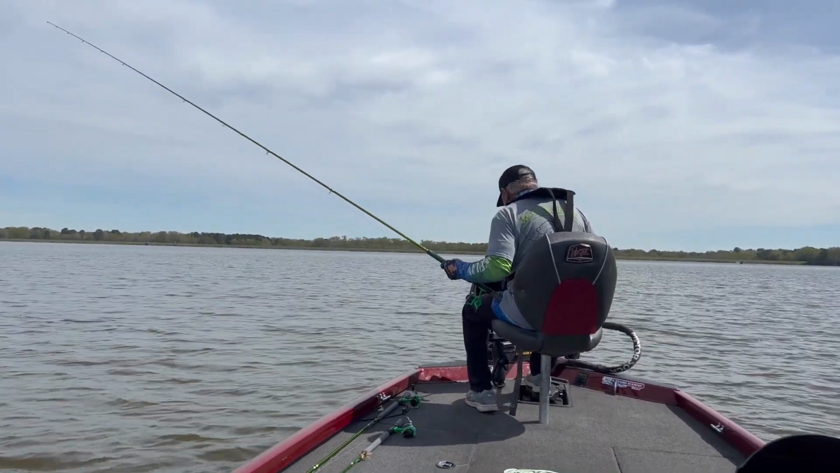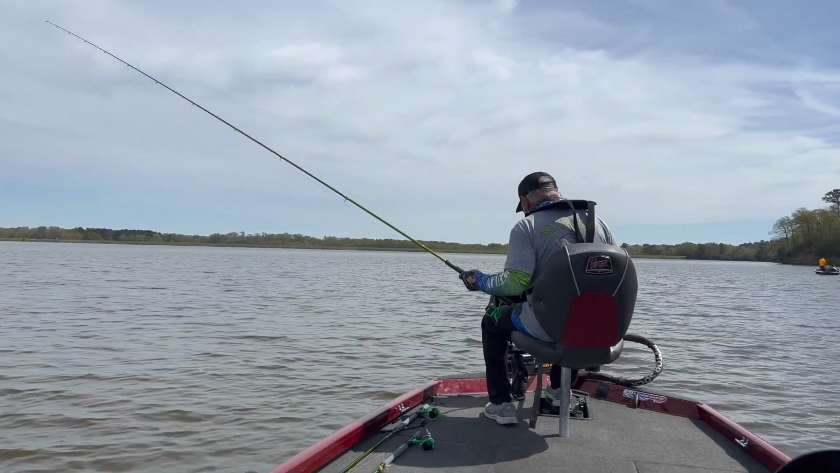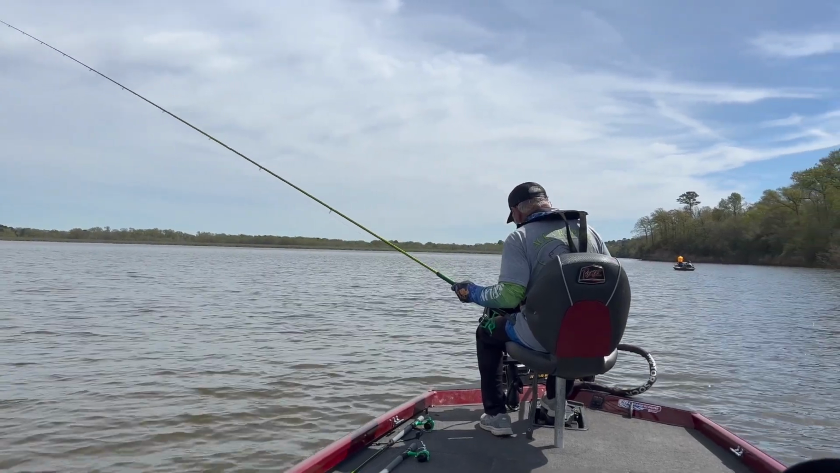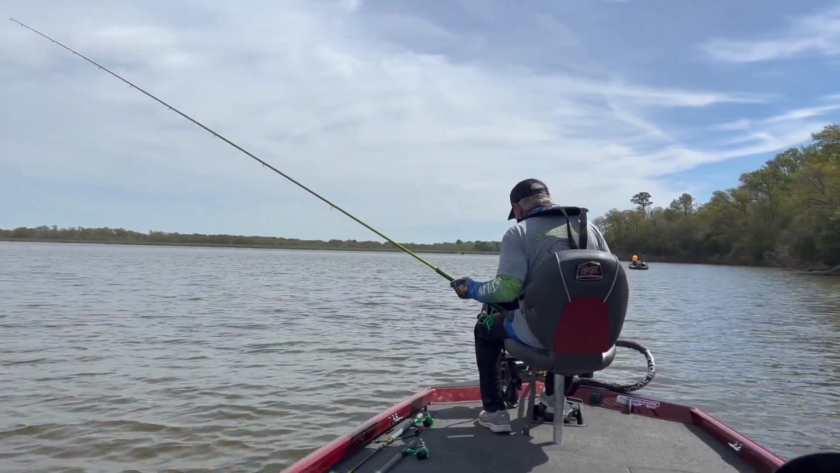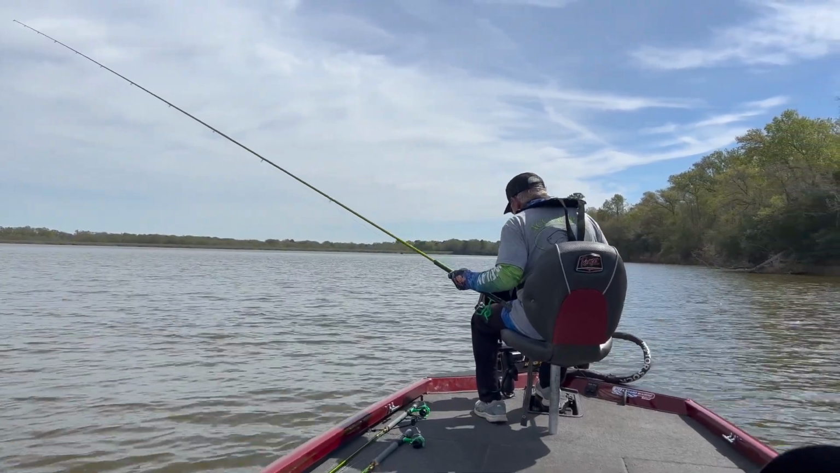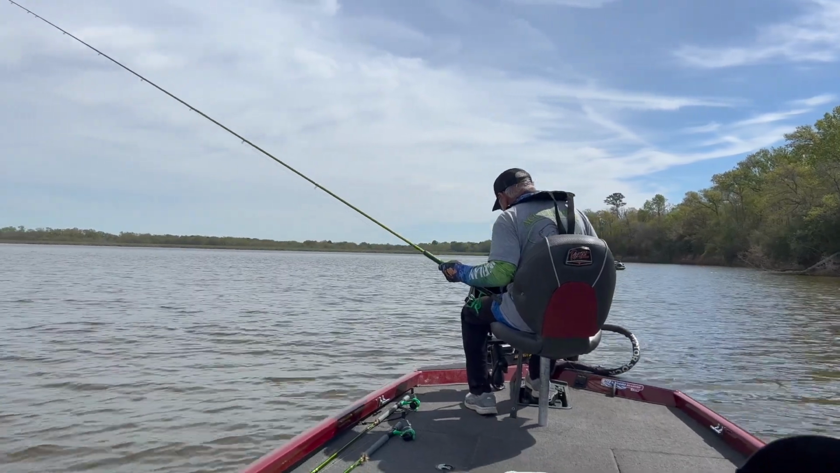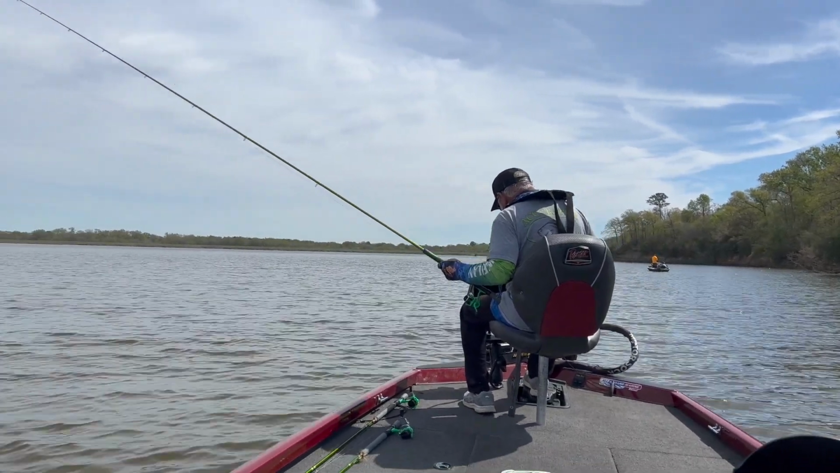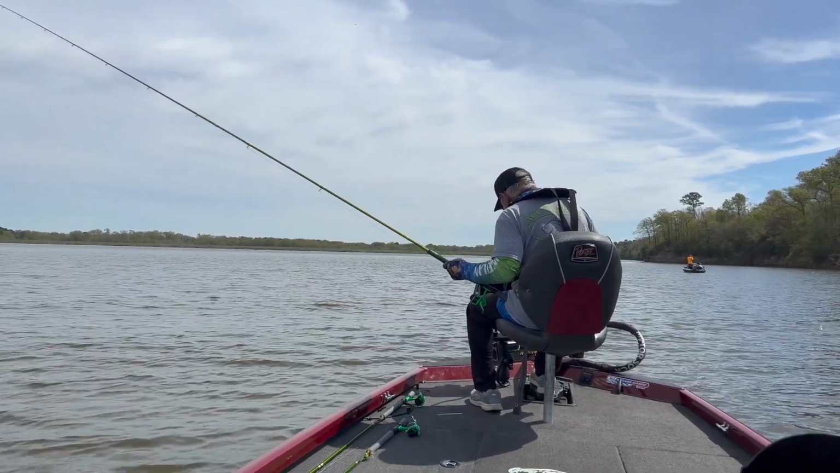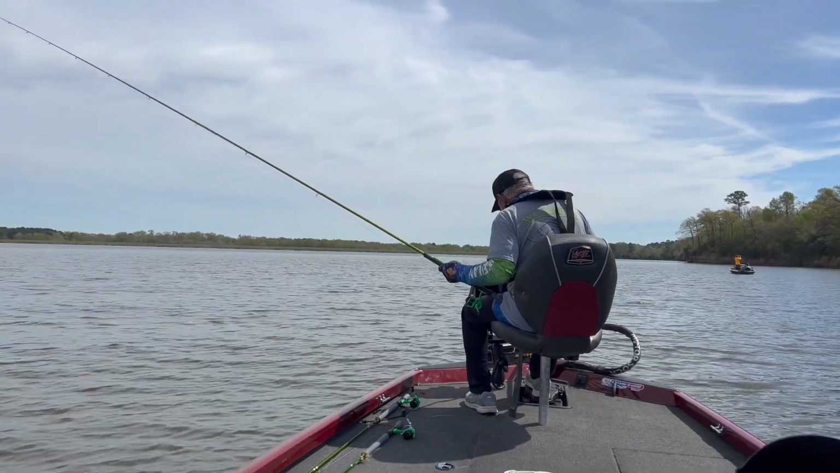I'm in 14 feet of water, just following the bank line. I'm adjacent to a pocket where they spawn, so no doubt that's why these females are out here. Got the old boys in the shallows fanning out the beds, making it all nice and pretty for them.